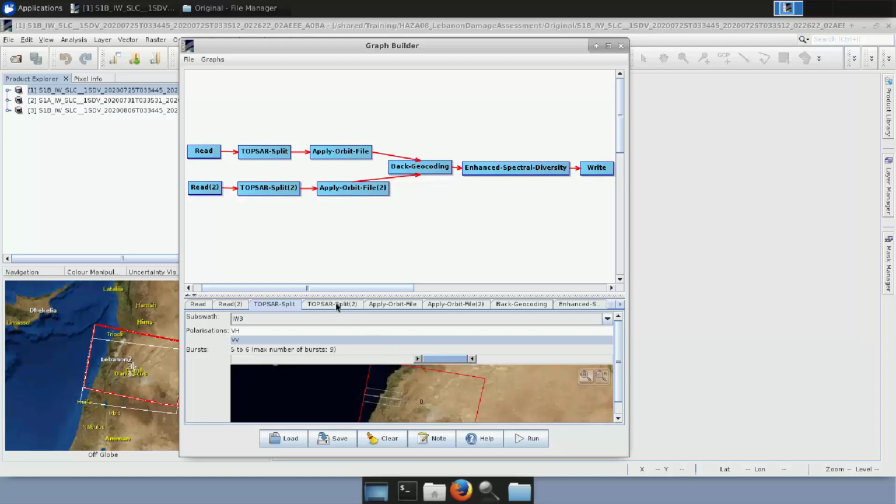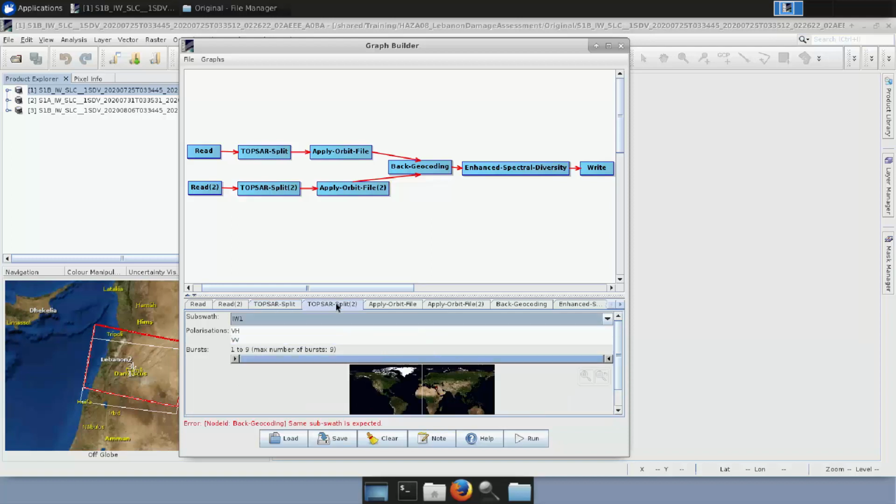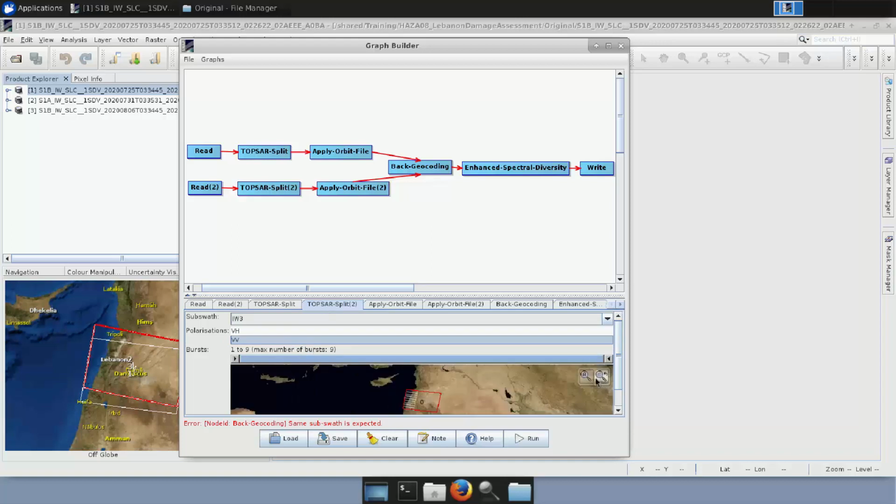Now for the second one, in the next tab, TOPS Split, again we need to go and select the subswath IW3, select the VV polarization. Let's zoom in a bit more. But in this product, you will see that the appropriate bursts are the 3 and the 4. It doesn't matter that they don't have exactly the same numbering as the image before, but the most important is the actual coverage that we have over the area of interest.